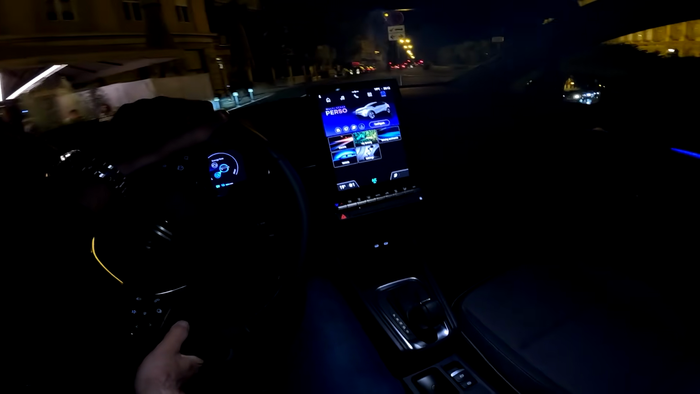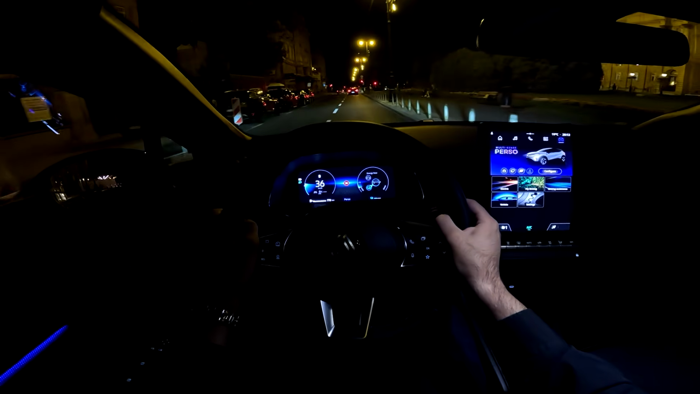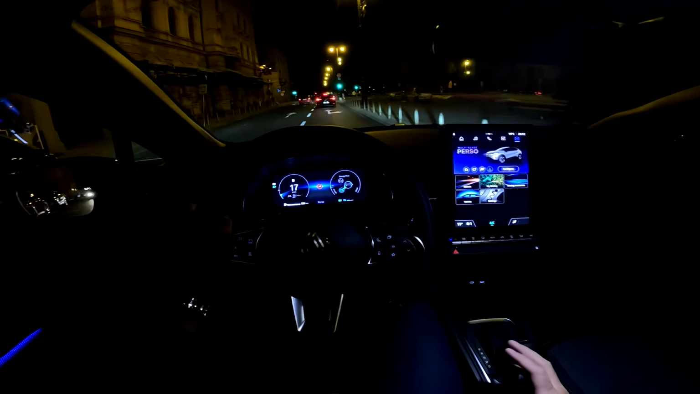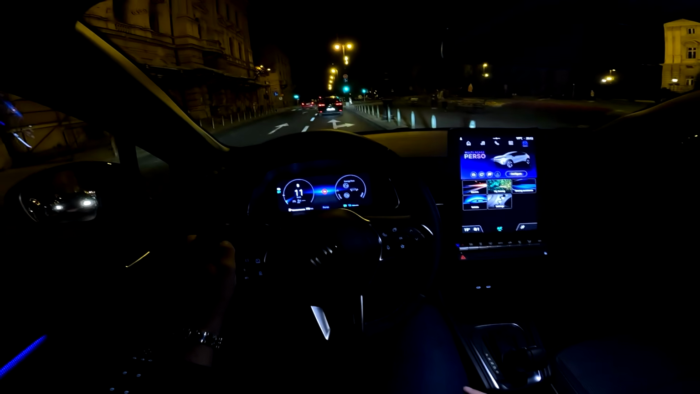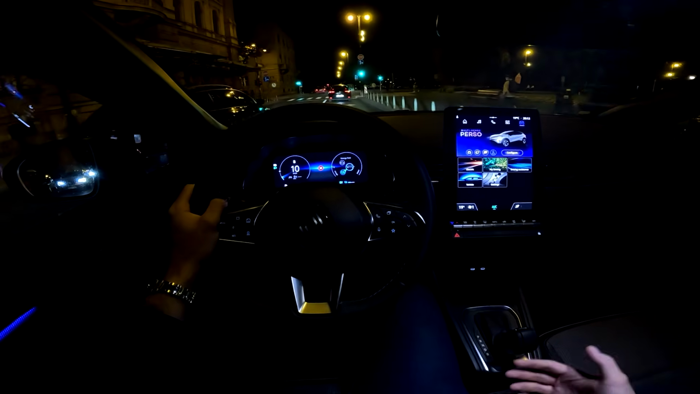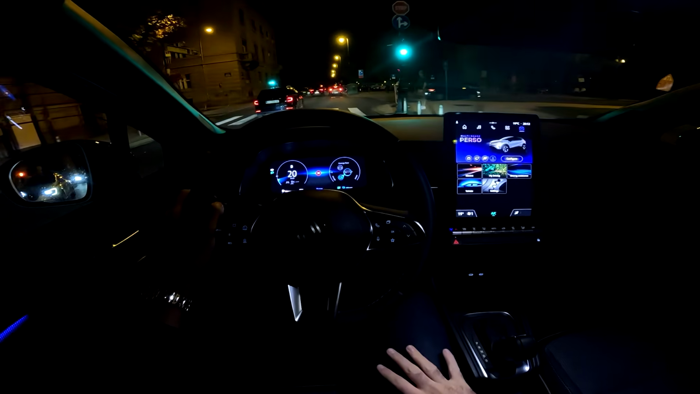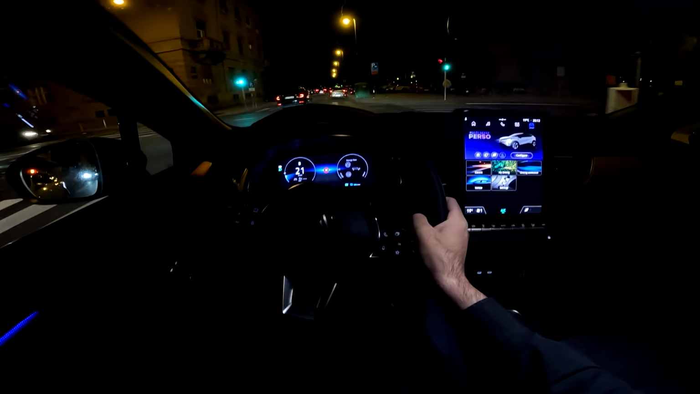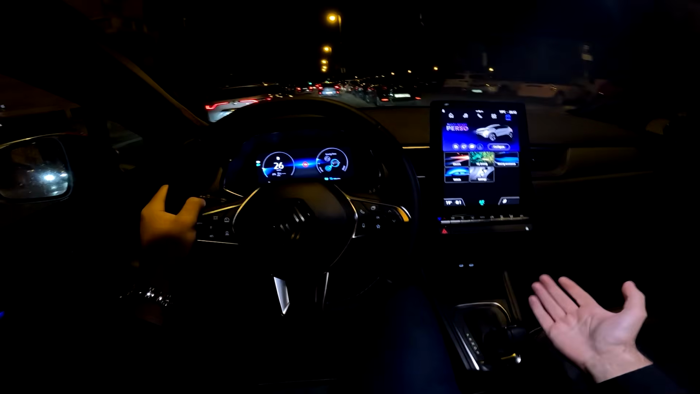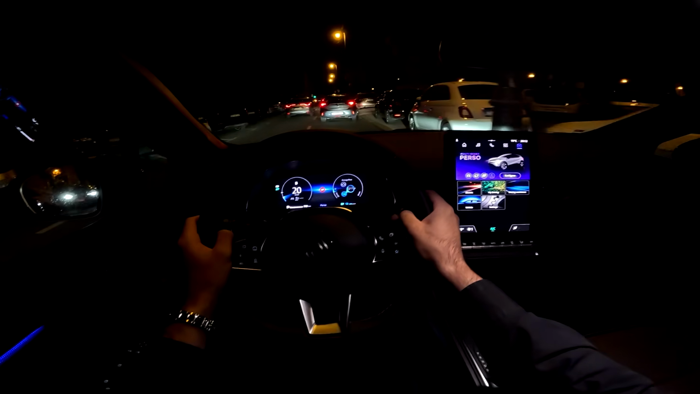So now you will see when I release the throttle, the car will start to slow down. It will not go to a complete stop, but it will go to around 8 kilometers per hour. So you have this one pedal drive feel, so you just need to touch the brake when you want to go to a complete stop. So that is really cool. And of course, if you go to drive, then you don't have that, so you can choose by yourself.